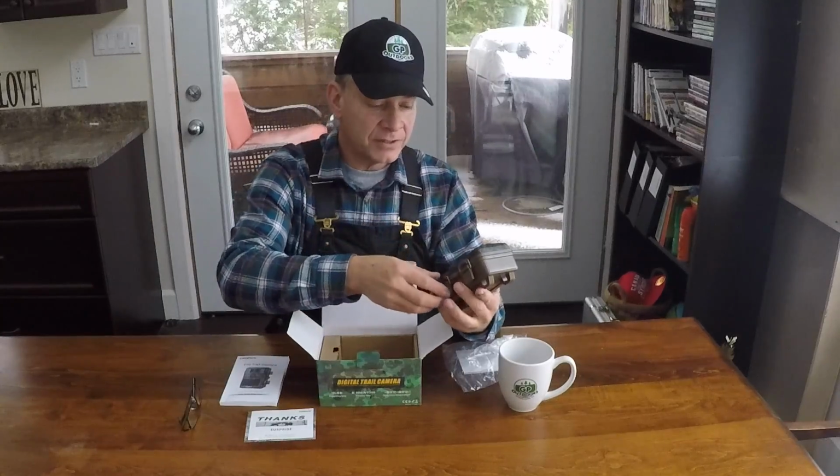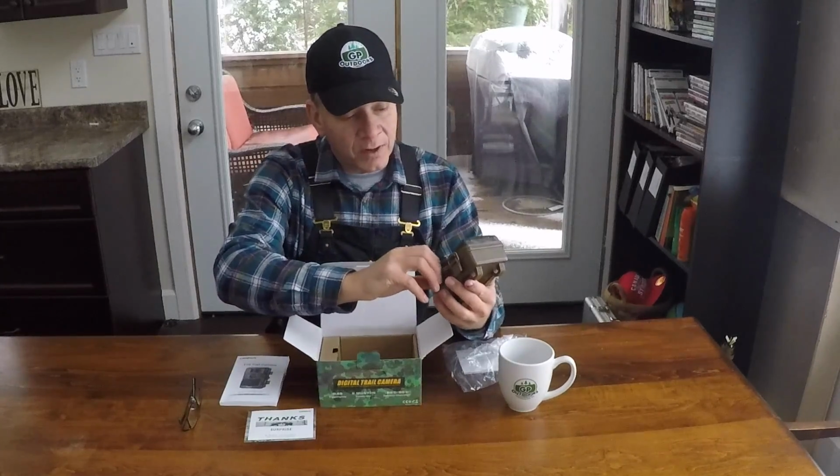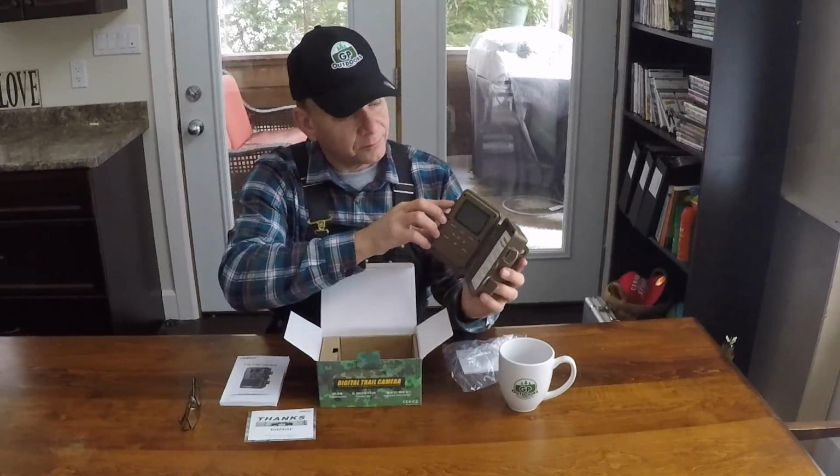And because I guess technology has changed a bit, this one's got better resolution, so it's got 14 megapixels on the photos, and it'll do 1080p on the videos. A lot of other different interesting things about it. One of the benefits of it too is it actually has a built-in LCD screen. So while you're out in the forest and it's on a tree or wherever you've mounted it, you can actually review your footage right on it without having to take the card out.